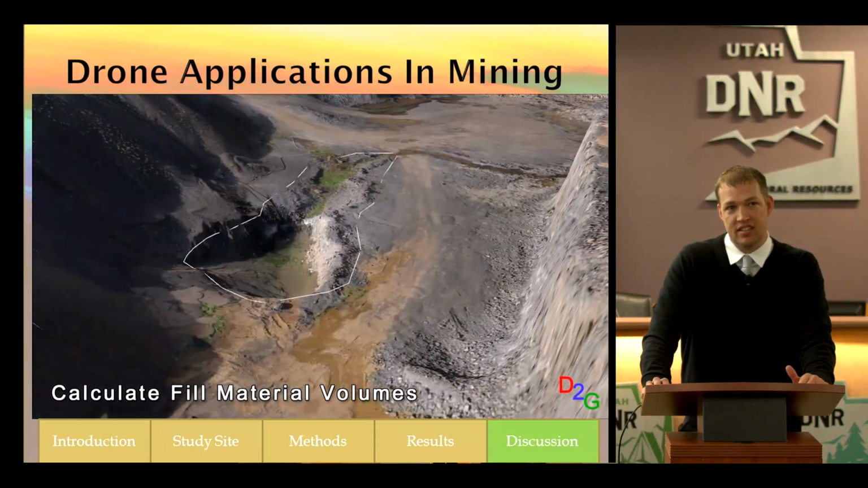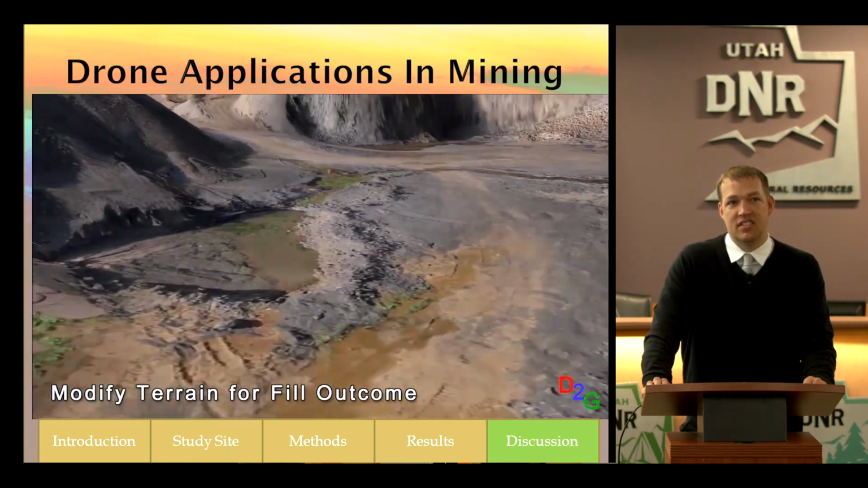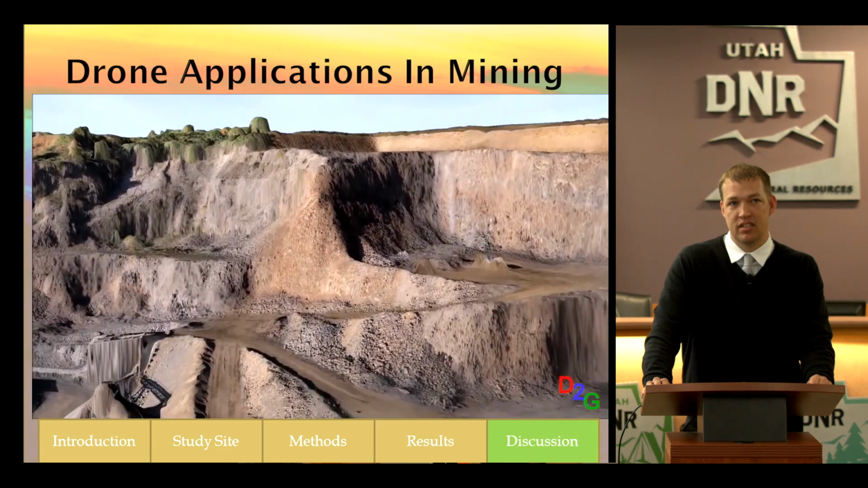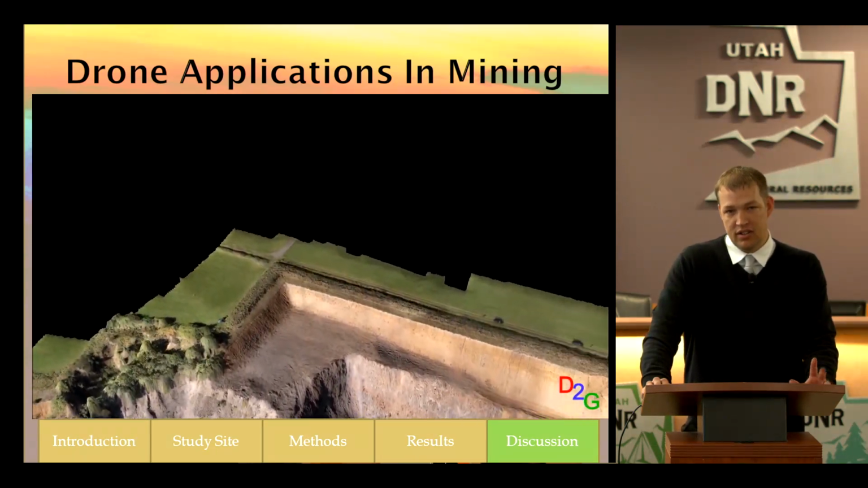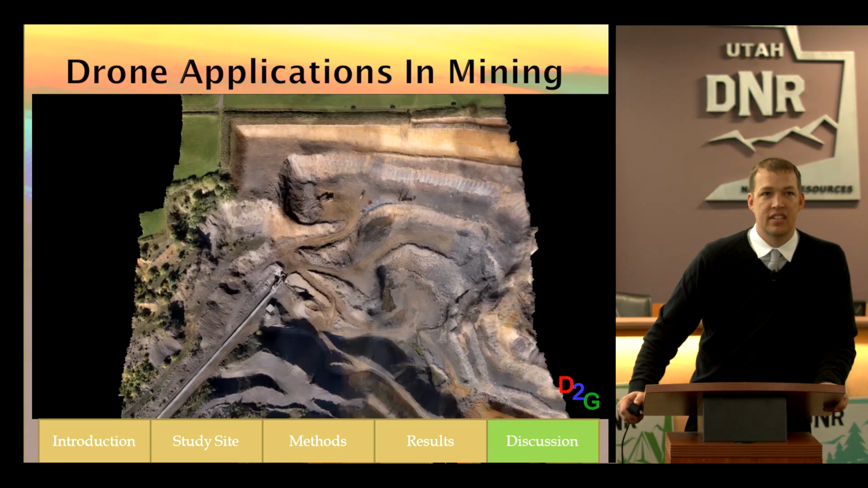And you can also calculate some fills. The one thing I liked about this software is you're able to fill it out, and it modifies the terrain in that raster for you, or in that 3D model. So I thought that was some pretty interesting stuff that could be done with these drones and 3D modeling.